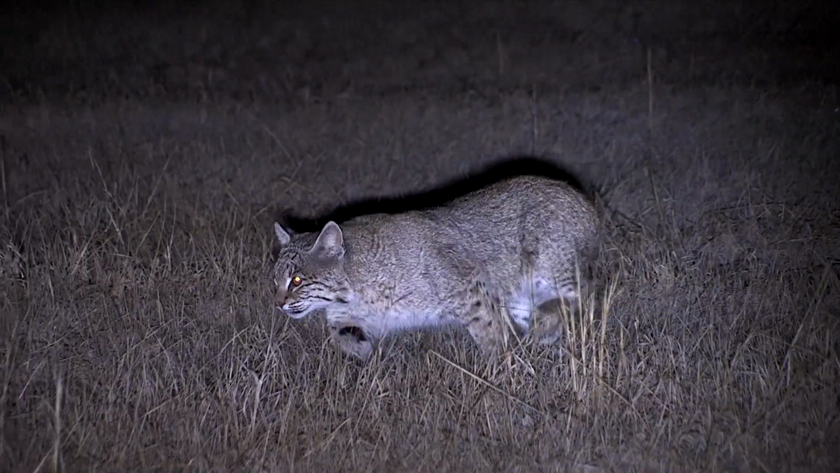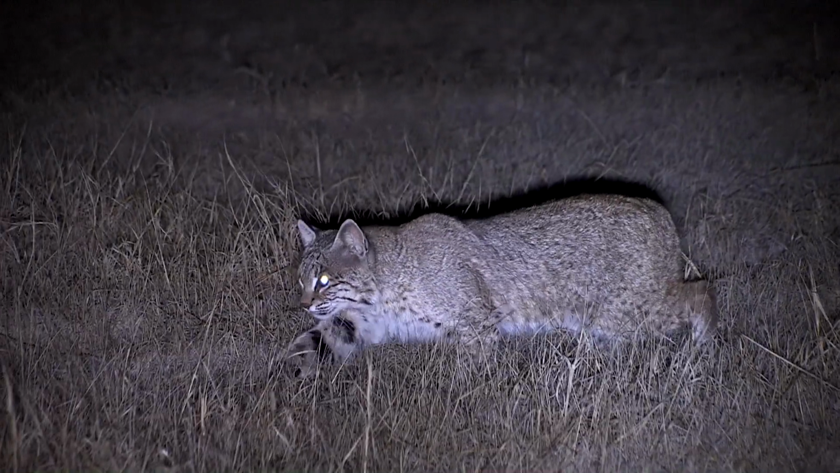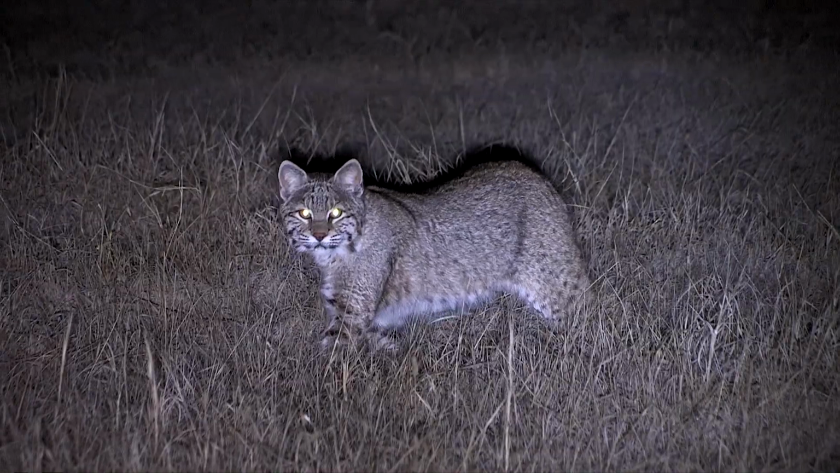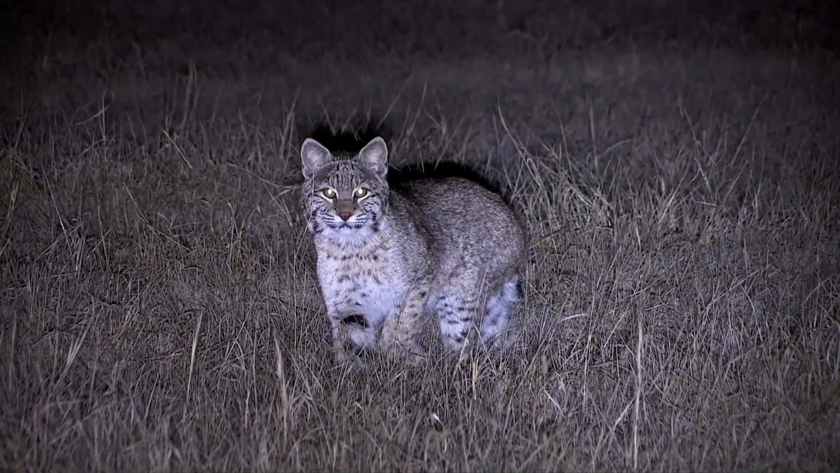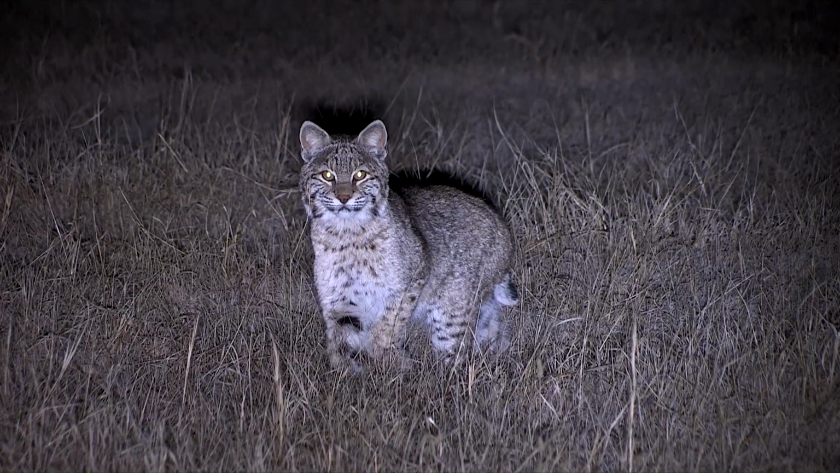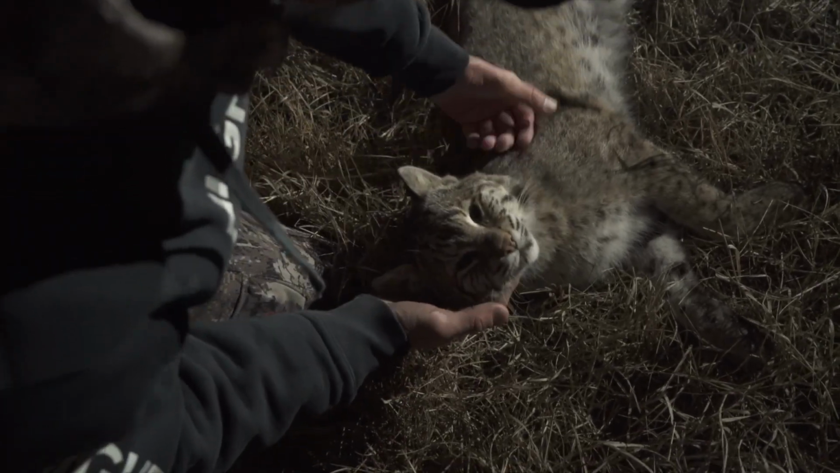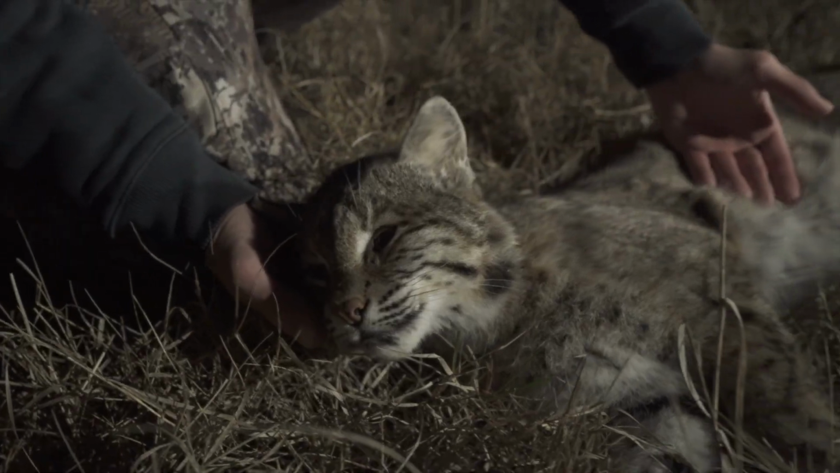For me personally, there's nothing better than having an animal right on top of you like this, and them having no clue you're even there. Killing one out past 100 yards is one thing, but doing this is the ultimate night hunting experience someone will ever have. That's so much fun. It'd be something that I think everybody that's ever hunted needs to experience just one time in their lifetime and they'd be hooked. Oh, yeah.